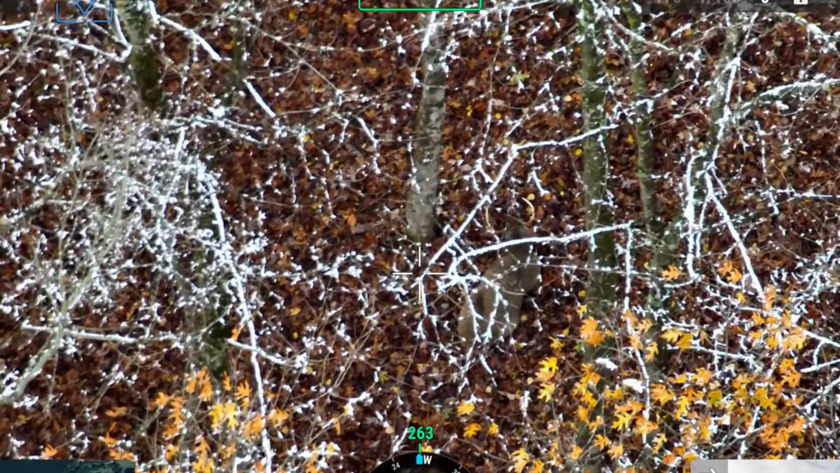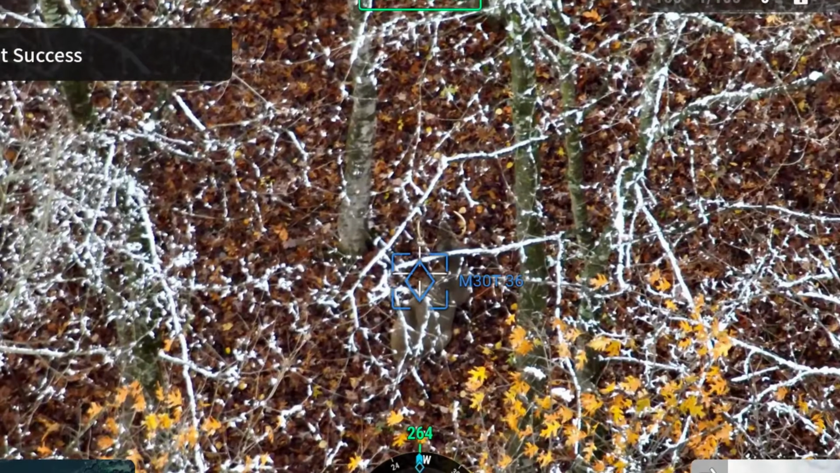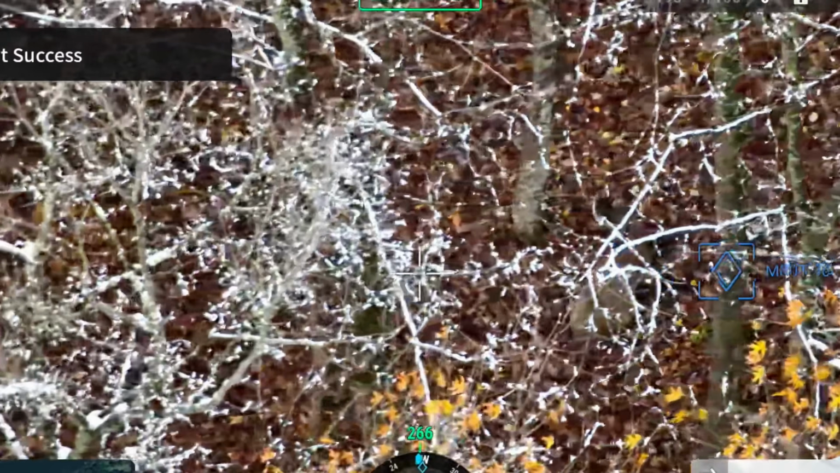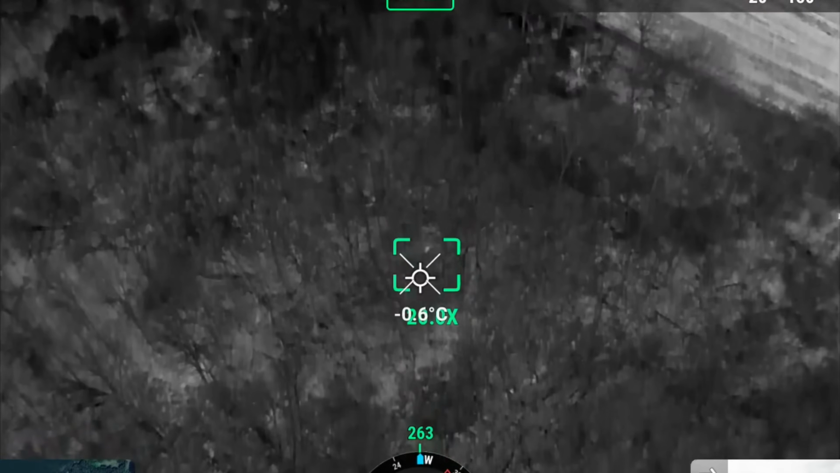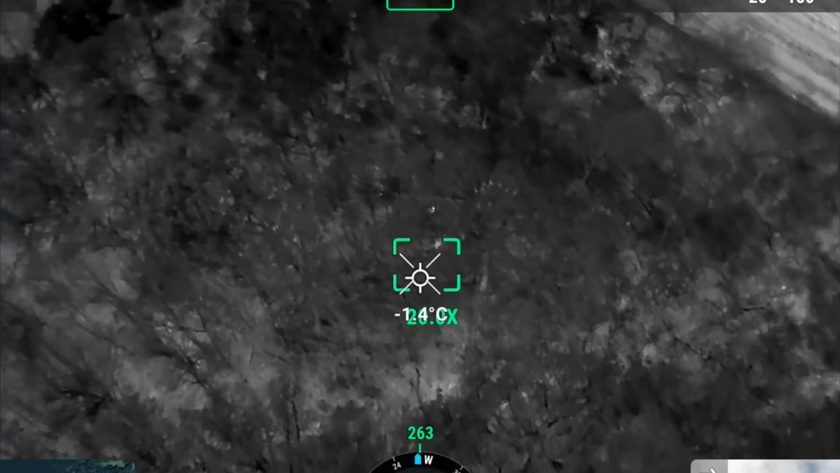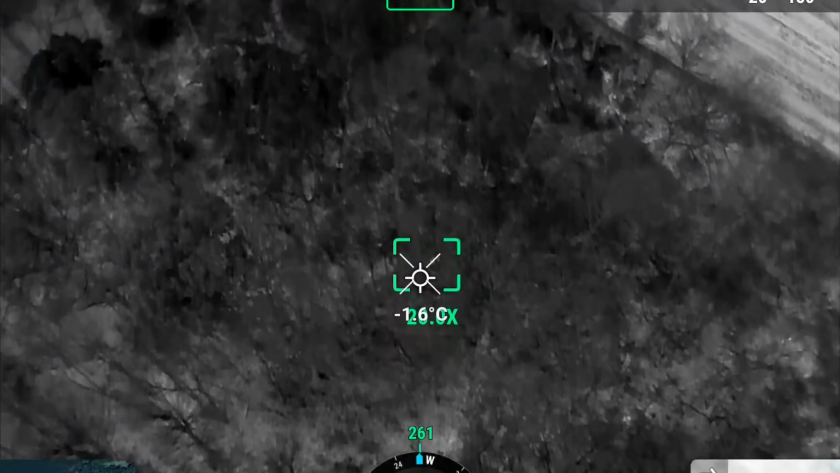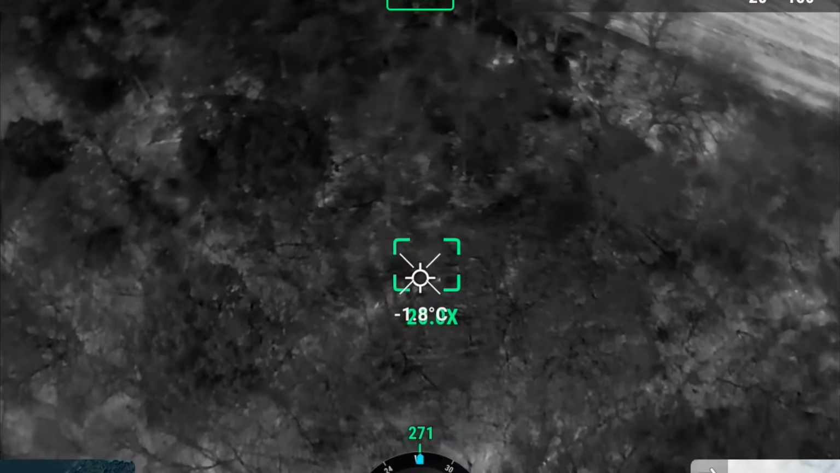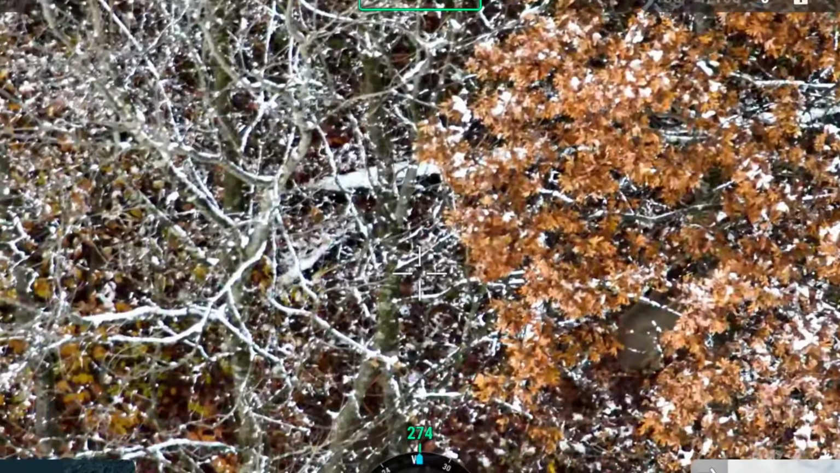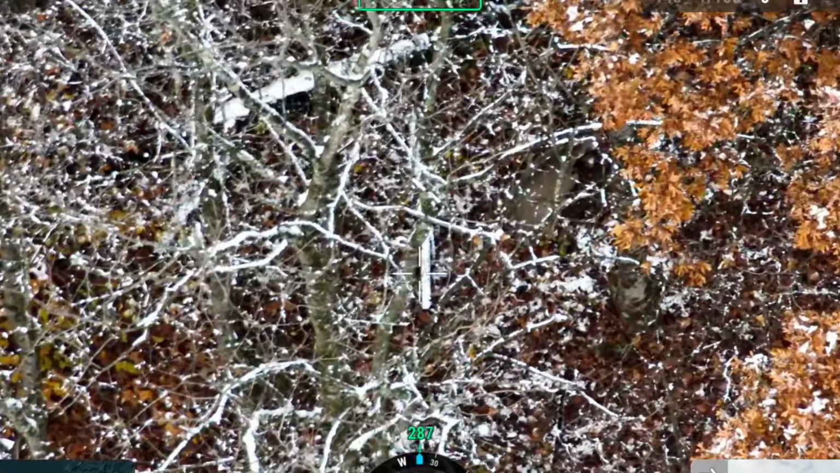Hey, we got a buck. Another little buck.